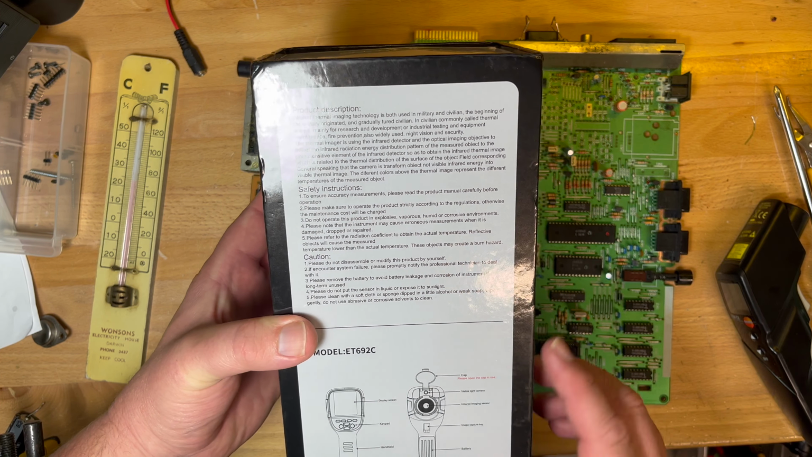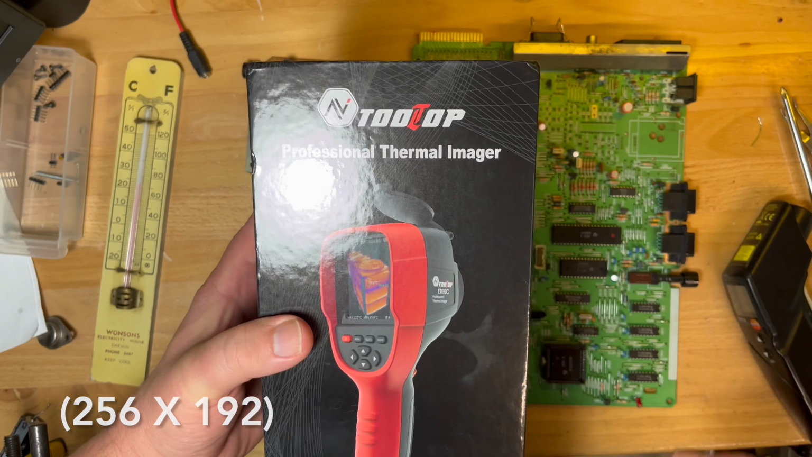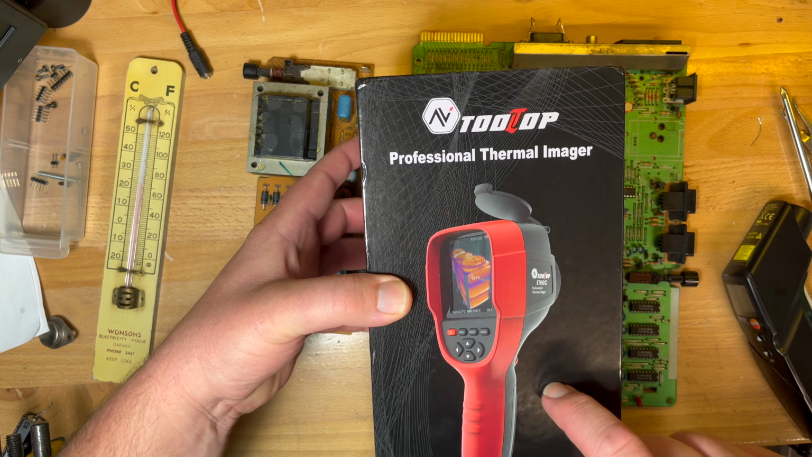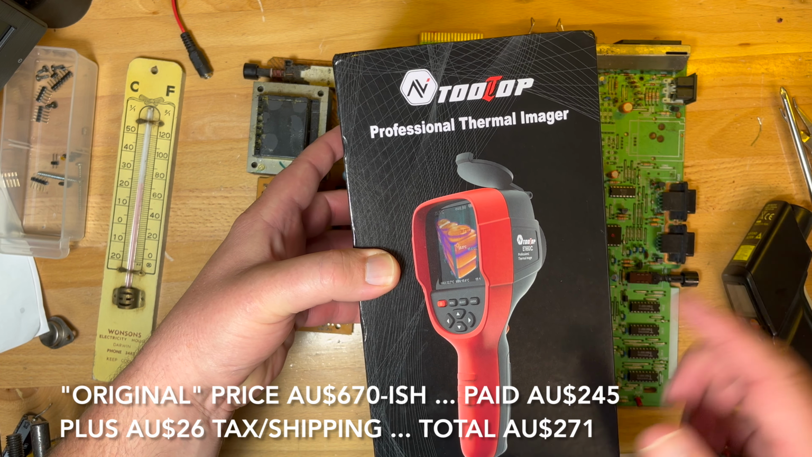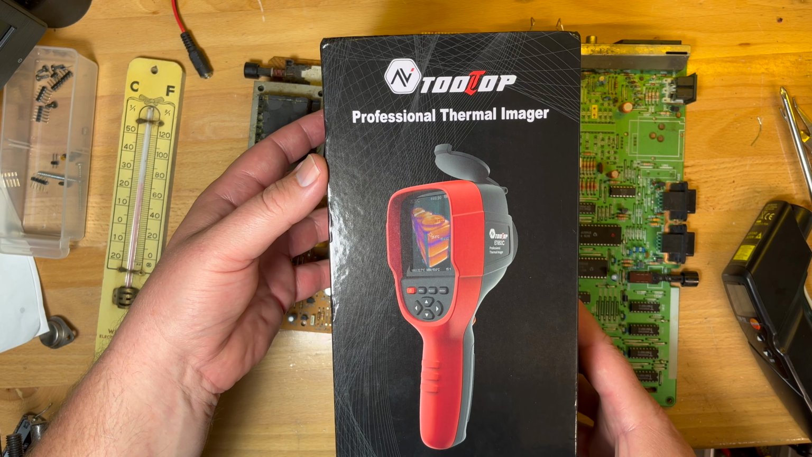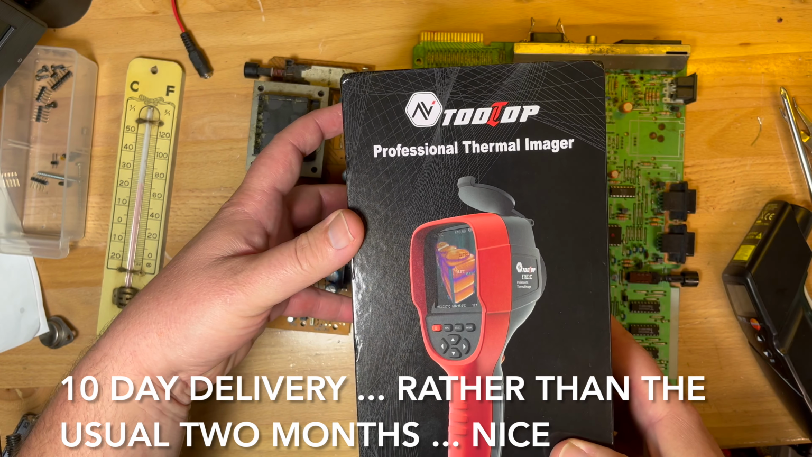I think this was 192 by something. I'll put a link in the description. Always check the video description, I always put more info there. I think the original price was 666 Australian dollars, but it was on sale for 200 and something dollars. So, how can you go past value like that? And it's just arrived.